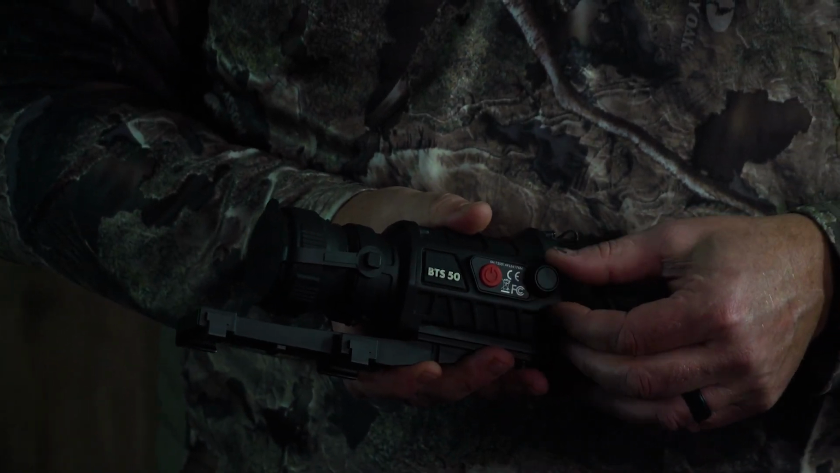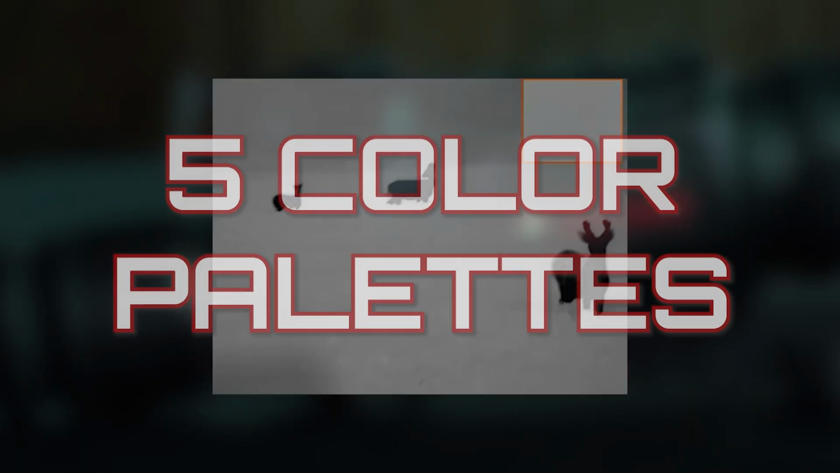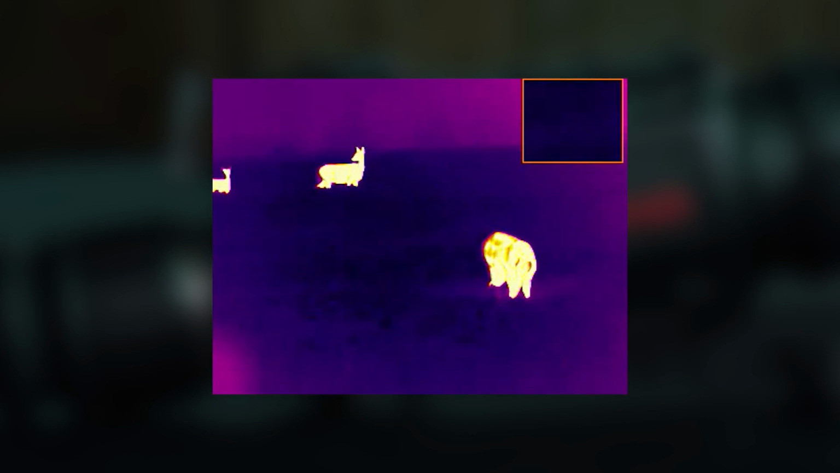Second feature that I like, the ease to switch to the different thermal options, from the white hot to the red hot to the black hot. Each situation, depending on how dark it is, makes a big difference. So you're gonna find out what's best for you and use that. And it may vary, given the situation of that night, if it's black dark or if it's a little bit lighter.